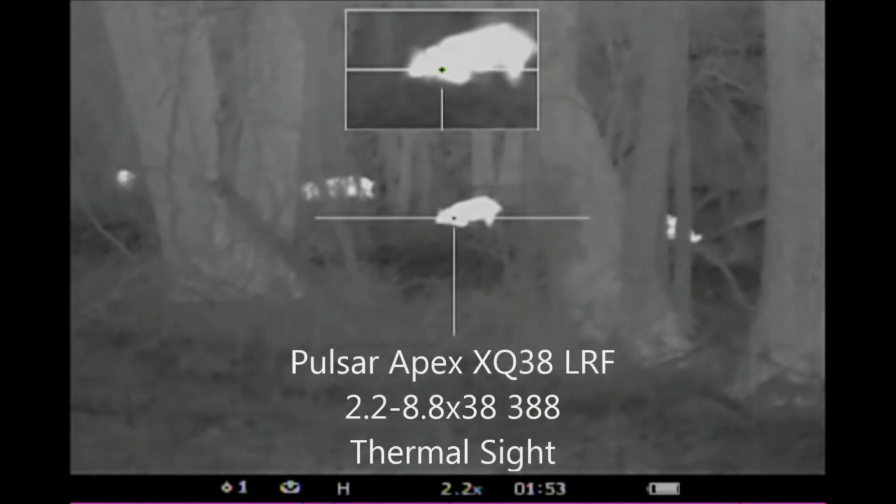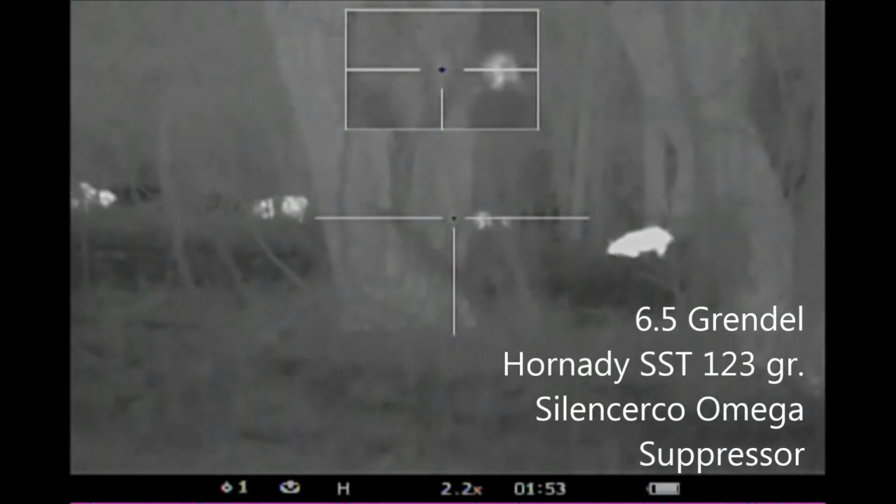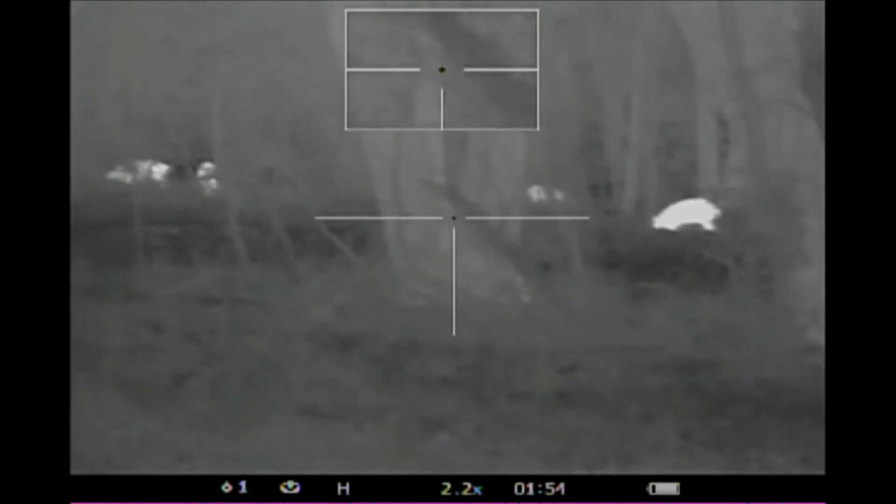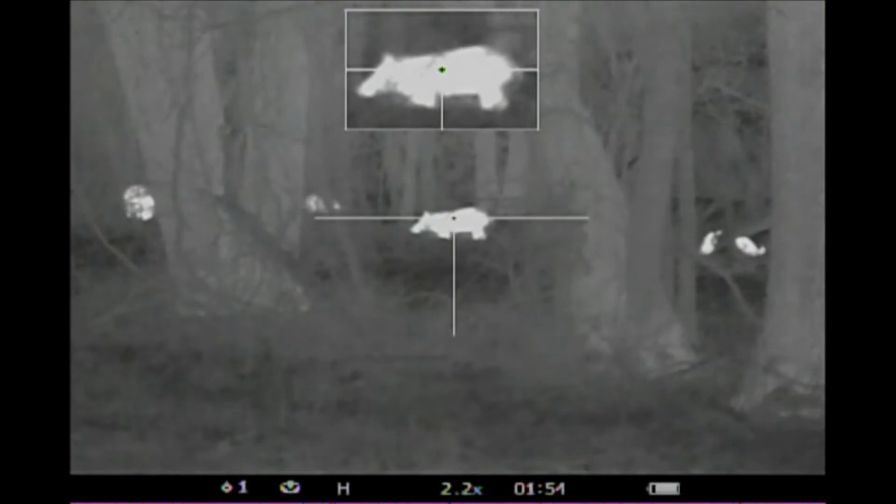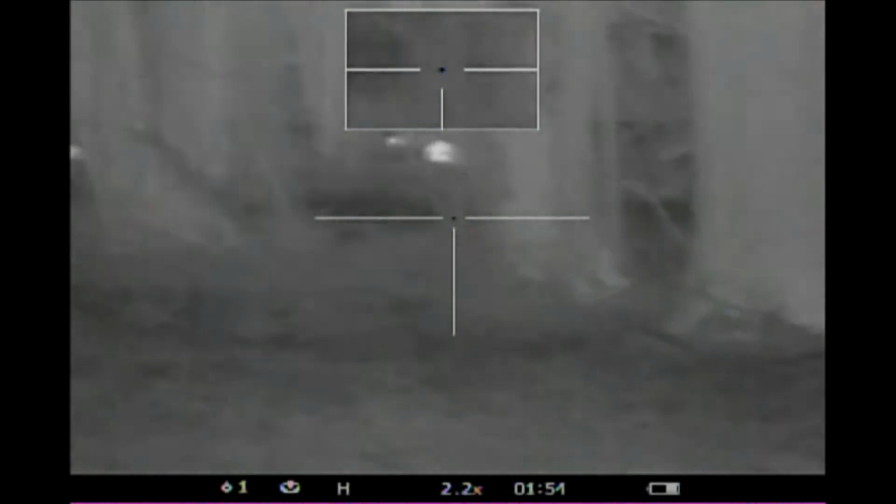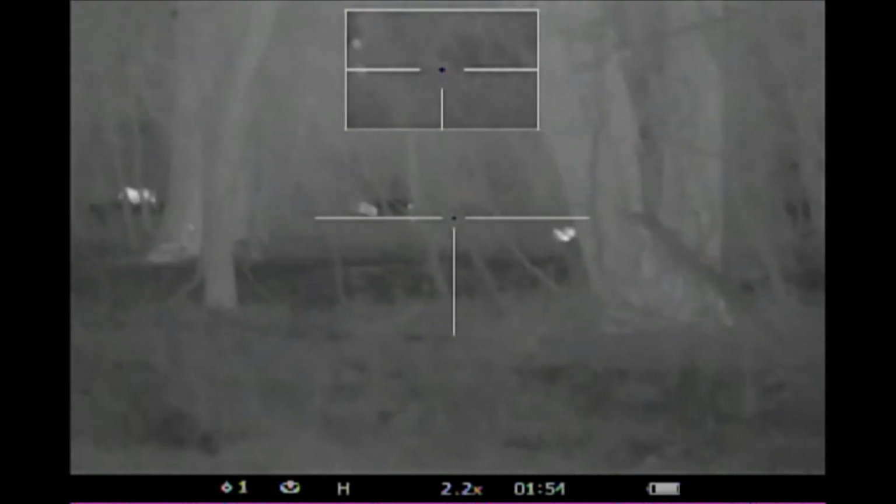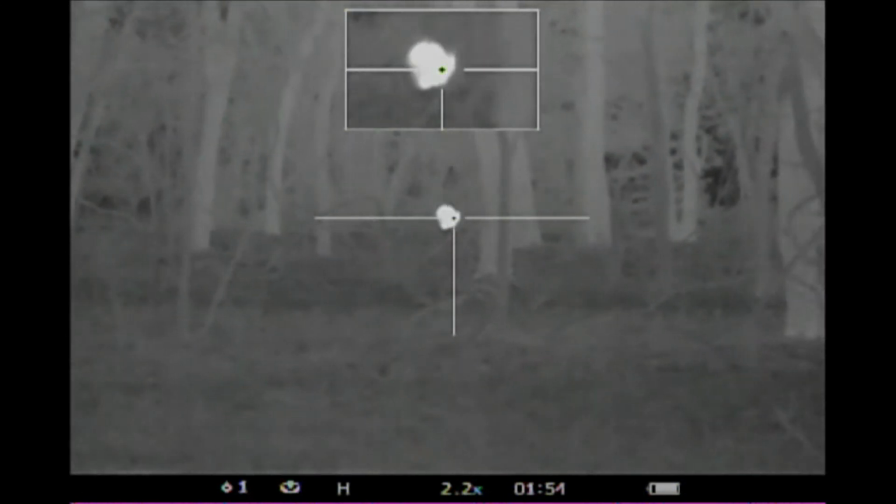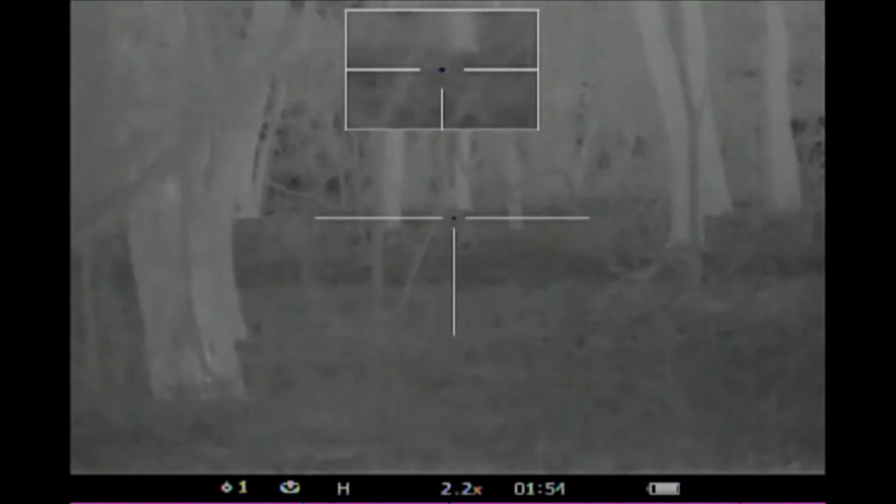Here's the view from Ben's perspective. He's actually trying out one of my rifles for this part of the hunt. So there's my hog coming in. He's going to line up on his hog. Here we go. As he scans, he picks up this hog right here. That hog takes off. He gets the second shot at it, and it gets away.